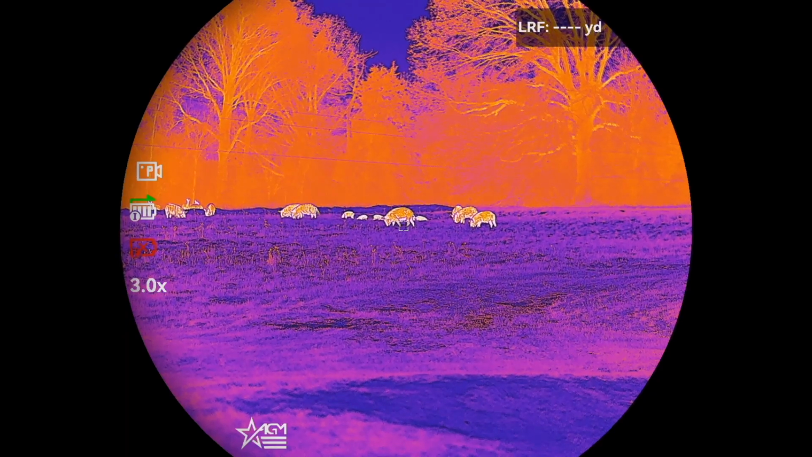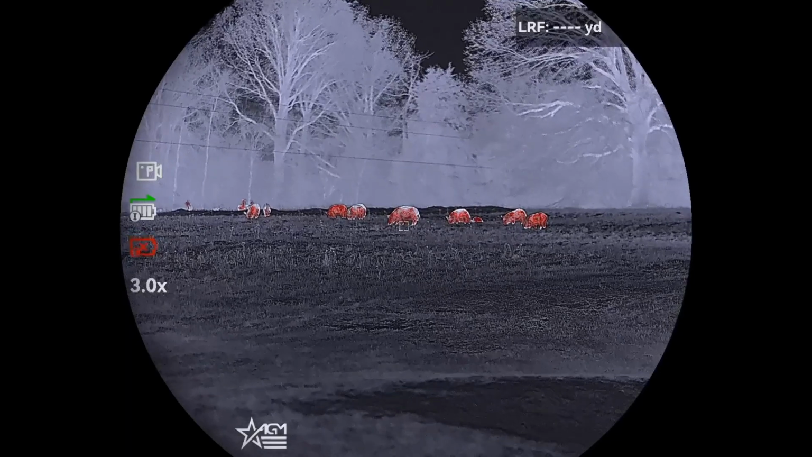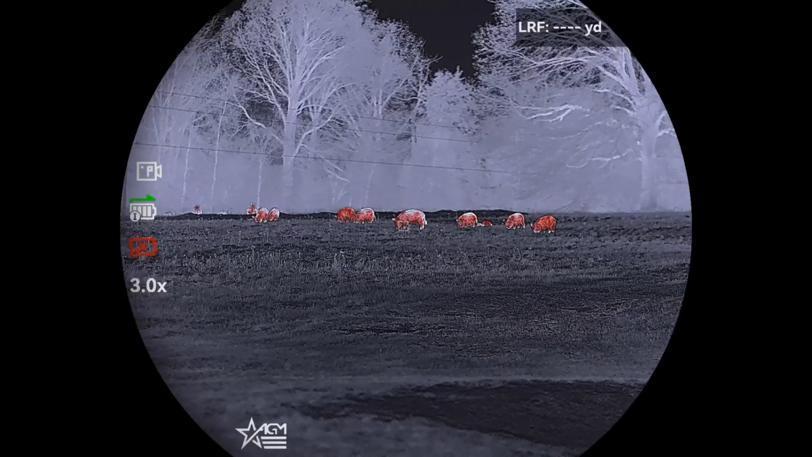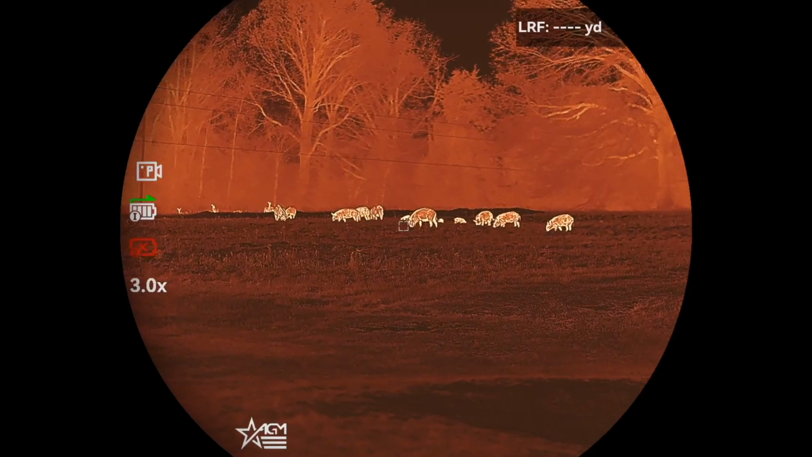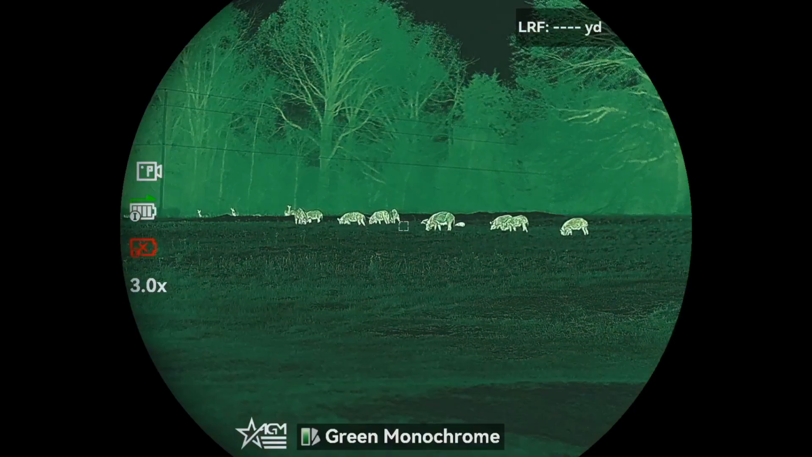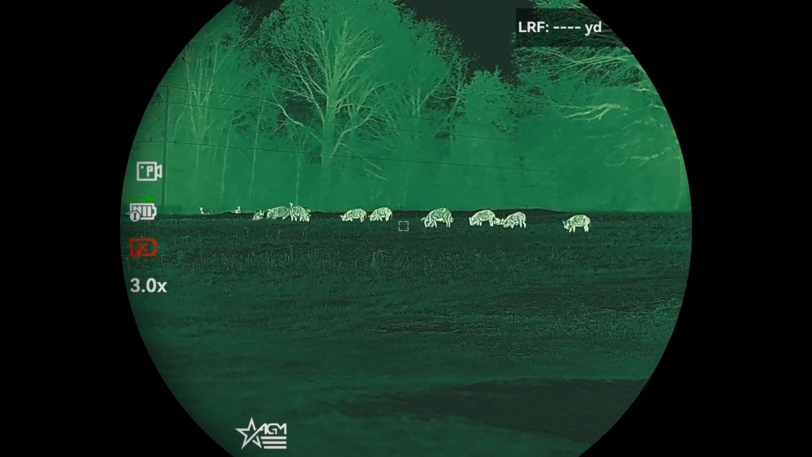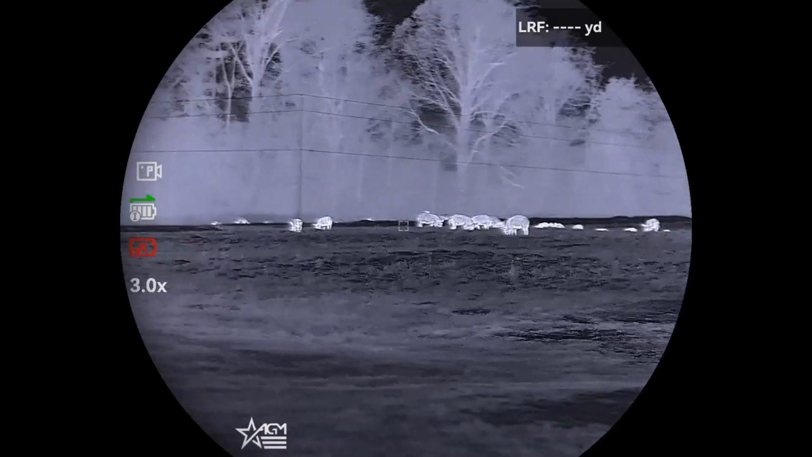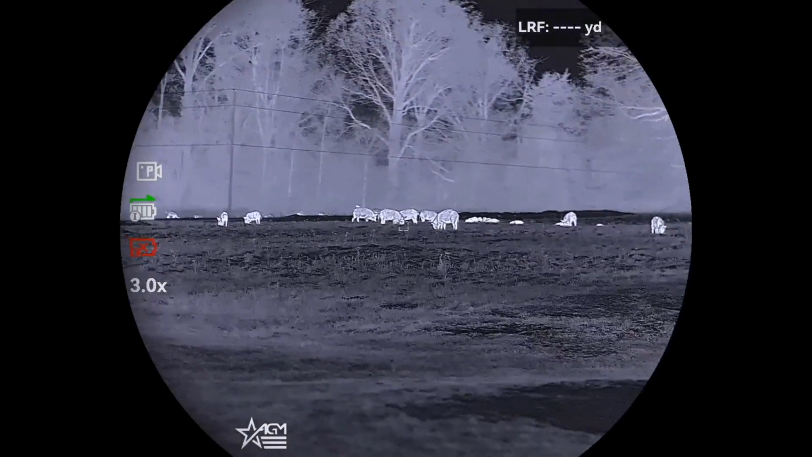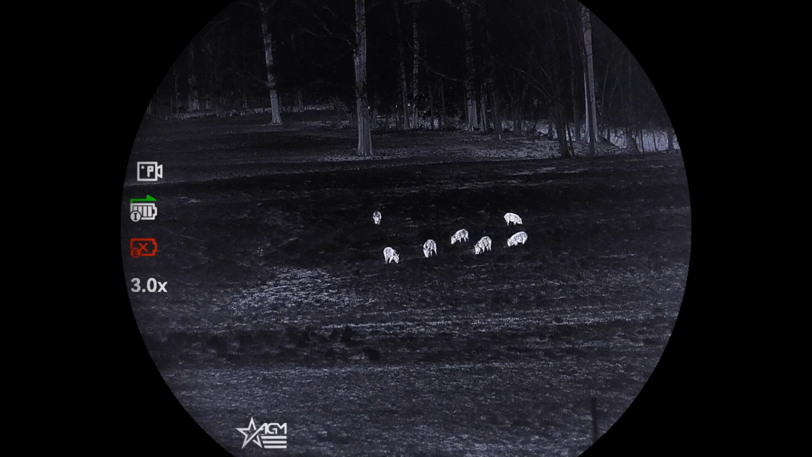Specs are out of order here. A 2.5 power base magnification. That's your optical magnification. And it does have digital zoom going up in half power increments all the way to 28 power. Detection range, according to AGM, is 3,400 yards. That would be detecting something large, the size of a man or a cow or a horse or something really big out there. 3,400 yards.